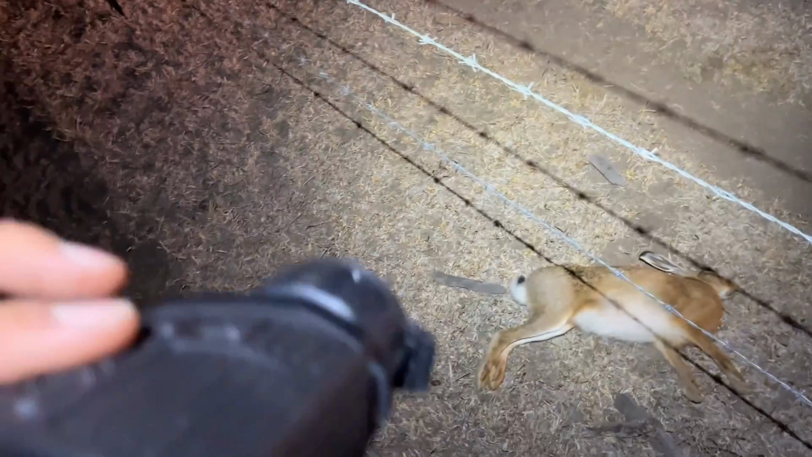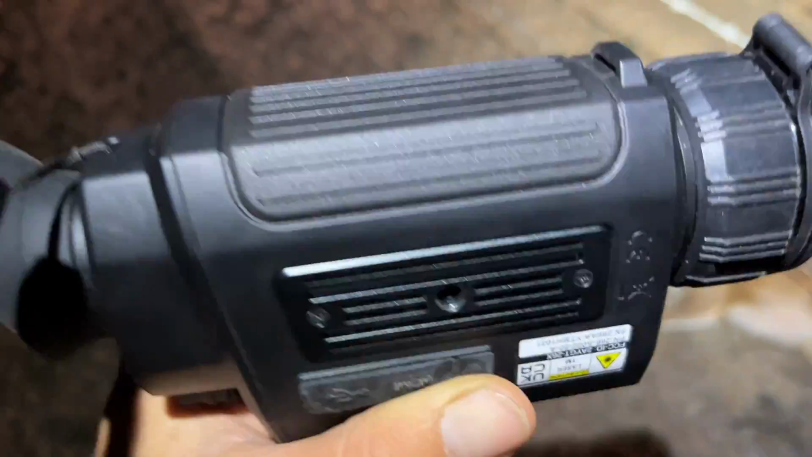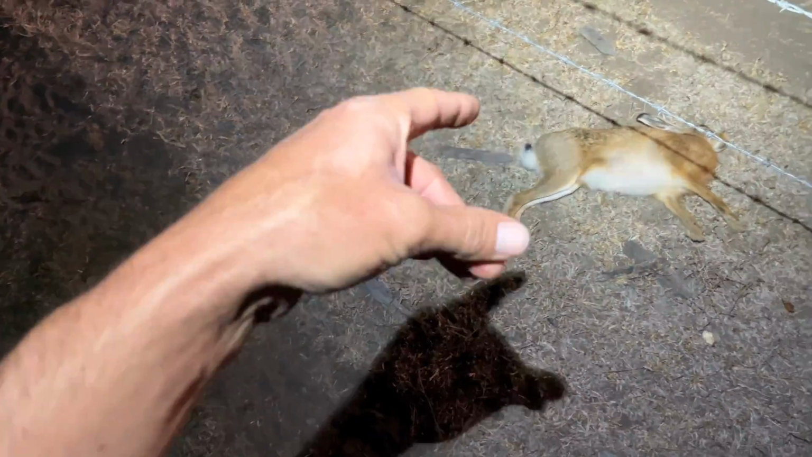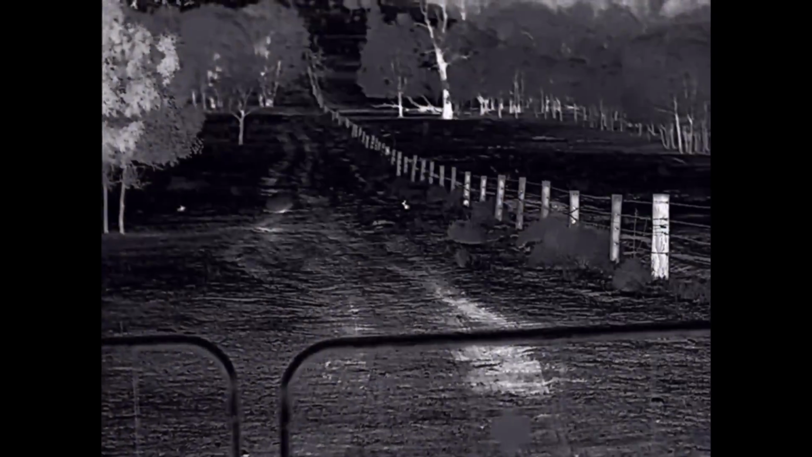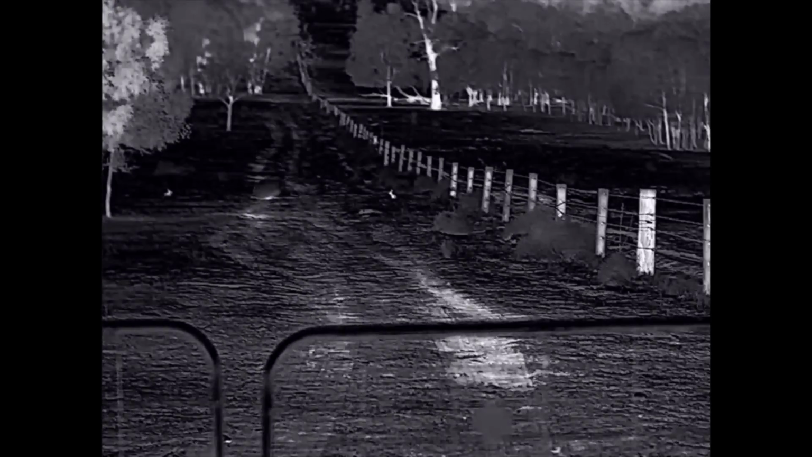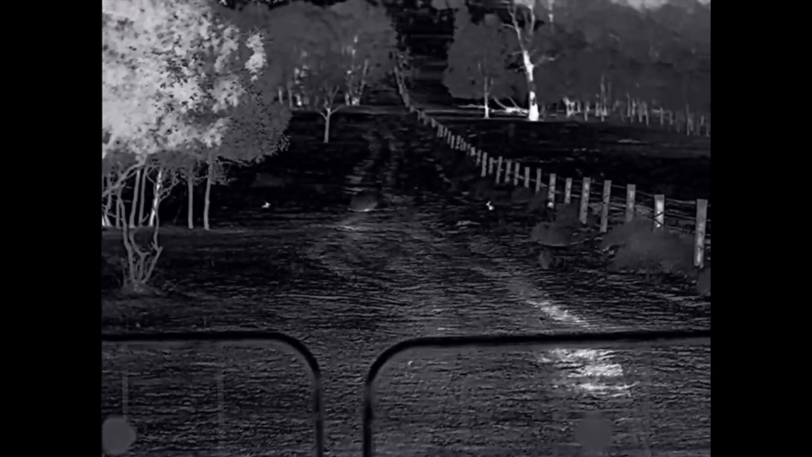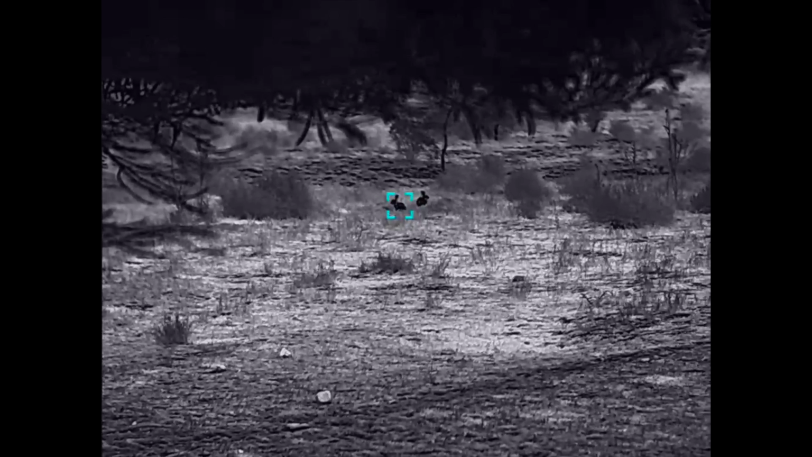Even though it's a little bit cool tonight, well, it's not a hot night by any means, the ground is still warm. So even with the finder with the sub 20 millikelvin sensor, it's still having a bit of trouble finding them once they're on the ground. Okay, we've got a couple of rabbits down here, I think. I might go down there with the 22 and the TL35. Okay, they're at 41 metres.